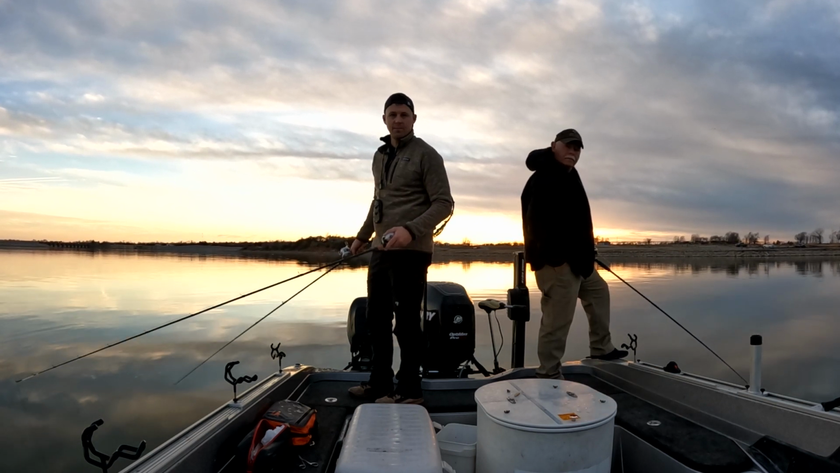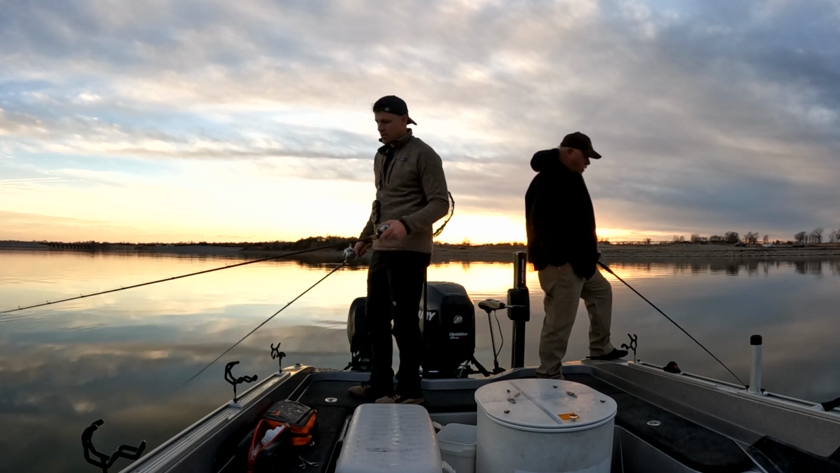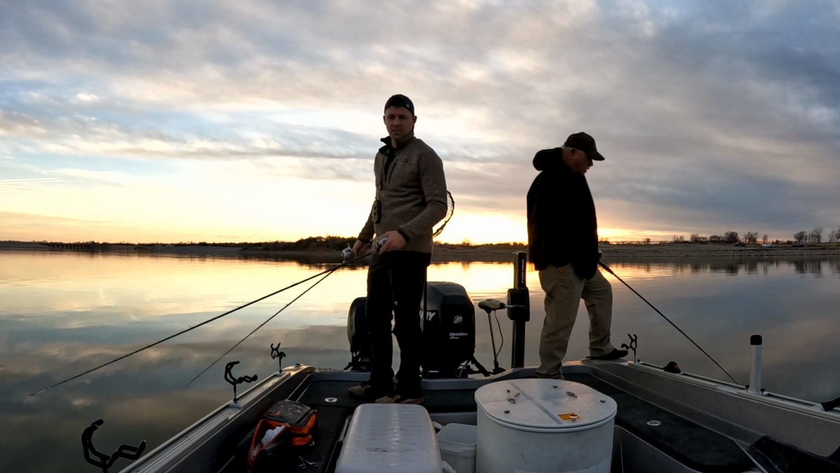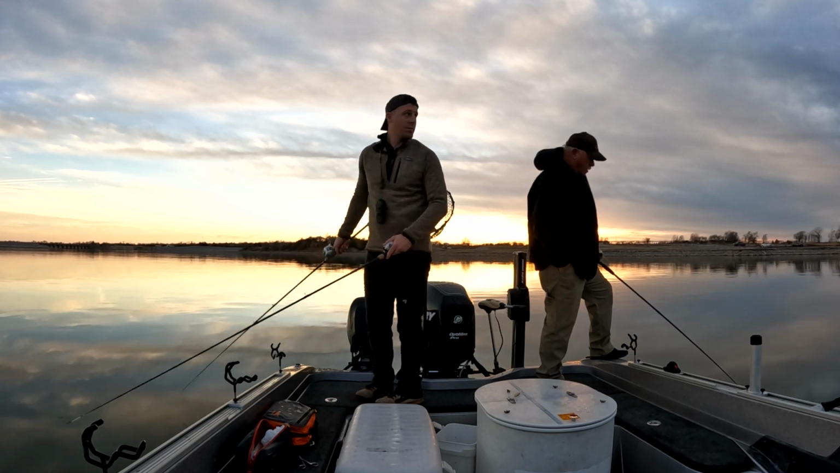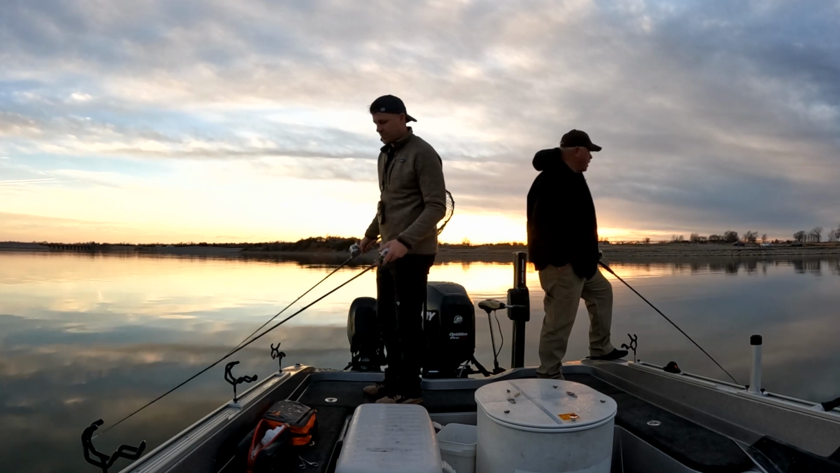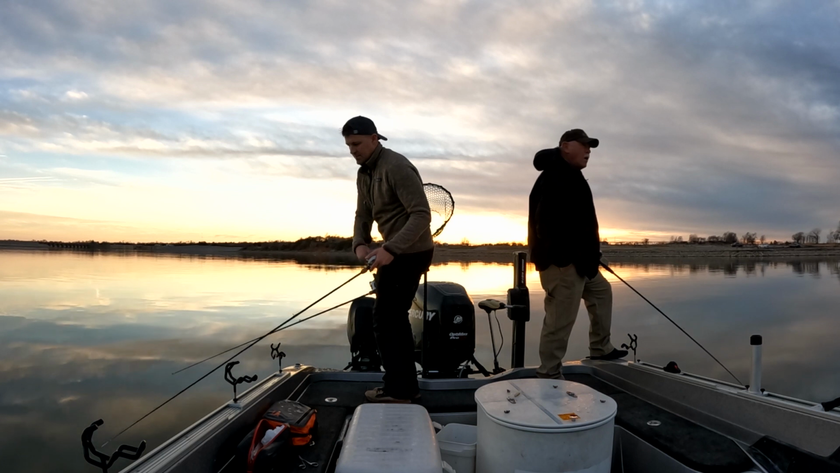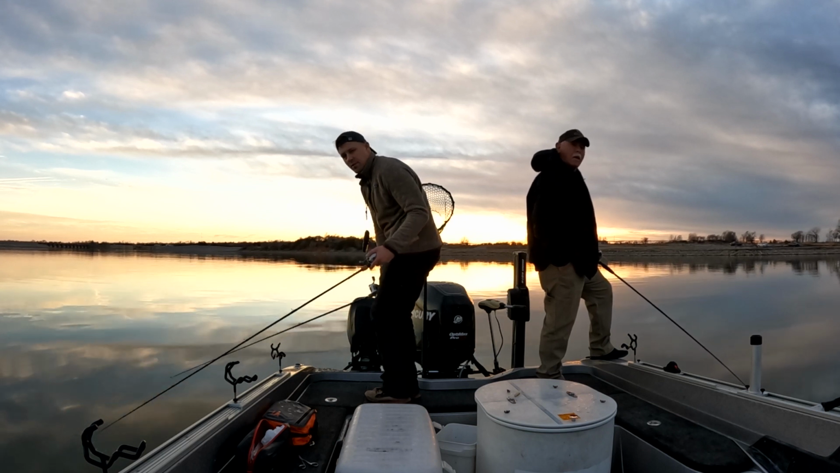Actually, man, I put that boat, stopped it, took a hard right, and as soon as we did that, we were on these fish. We hadn't seen fish like this all day stacked up. But man, we're no more than 200 yards from the shore here. We probably moved at least 10, 12 times probably.